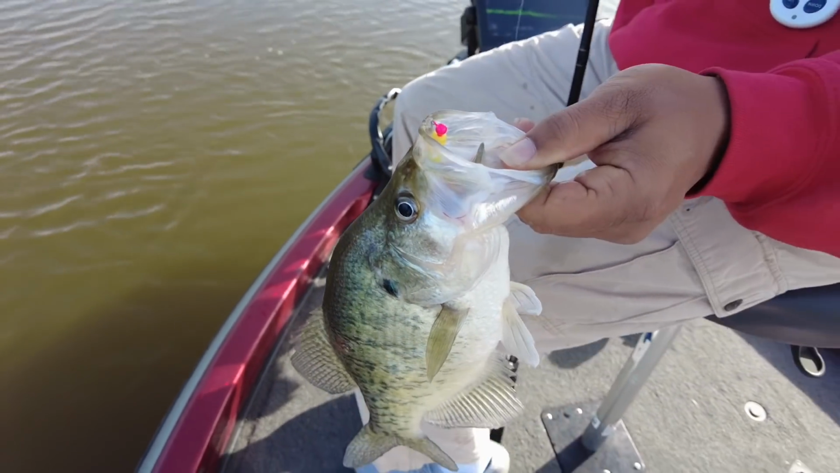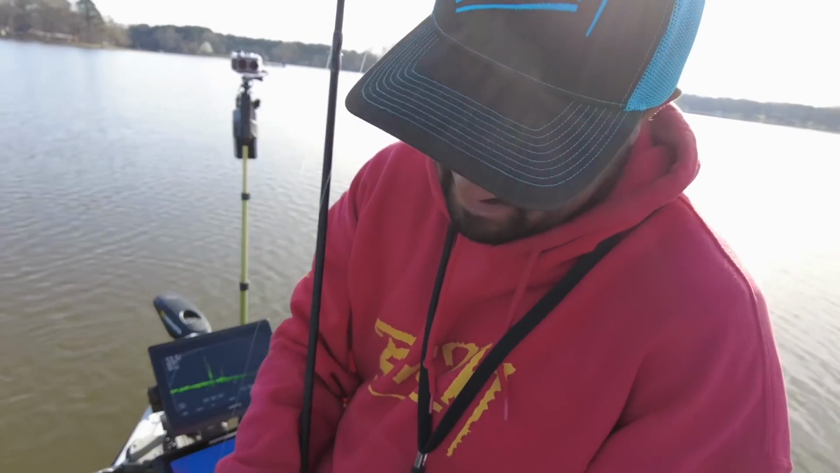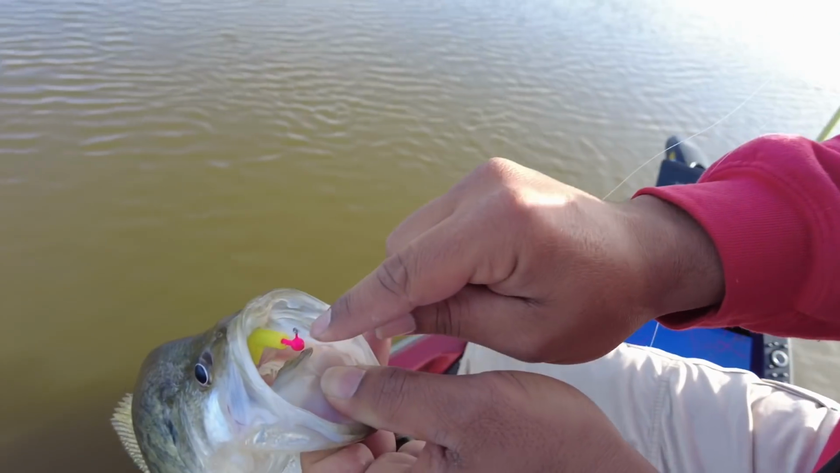They didn't want to chase anything. You couldn't cast to them. They were just kind of dead in the water, so to say. Just real sluggish, wouldn't move, didn't want to chase anything. You had to put it on their nose and hold it.